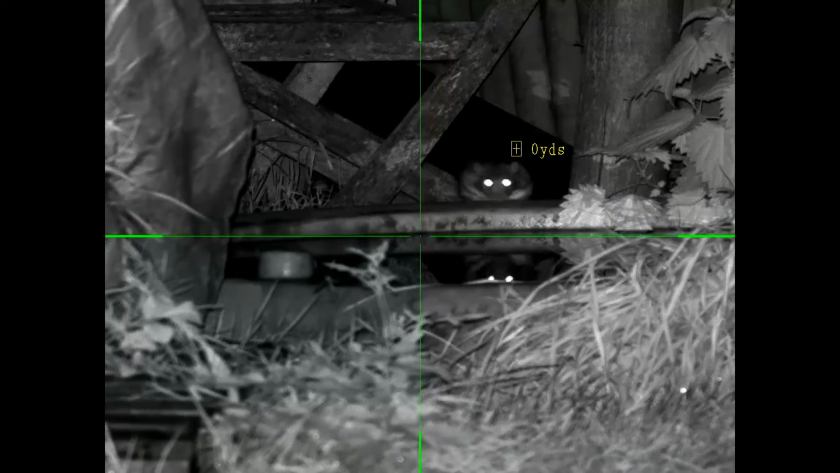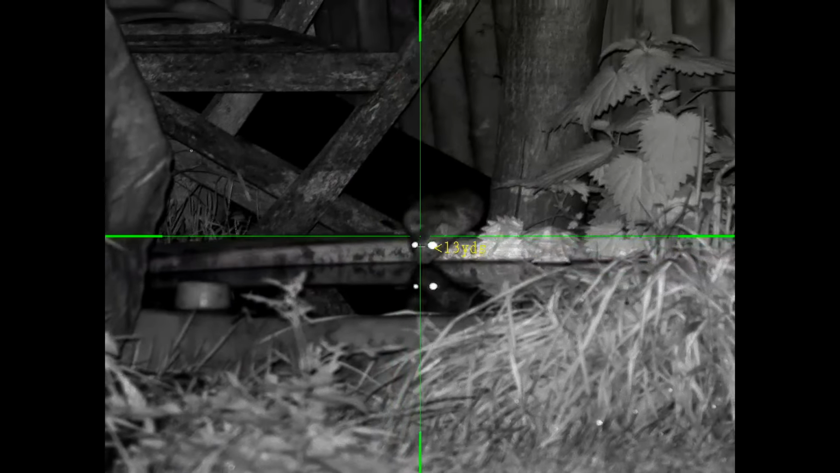There's a few rats showing in here all of a sudden. I think I need to mag up. There's one there, look. In the drink.